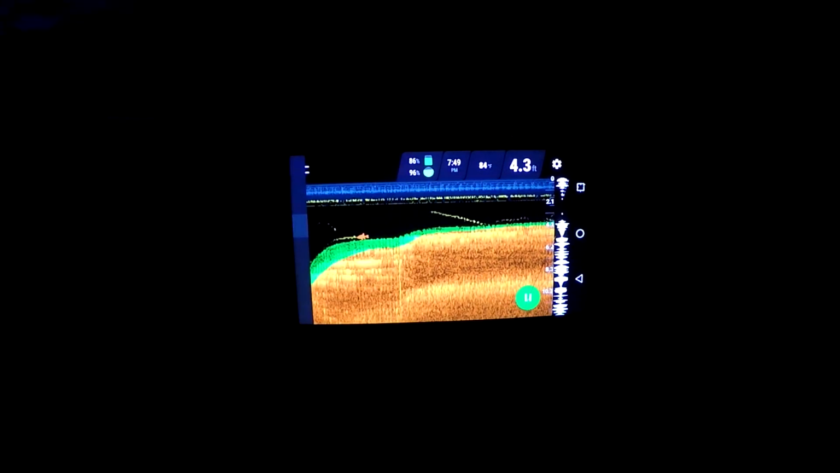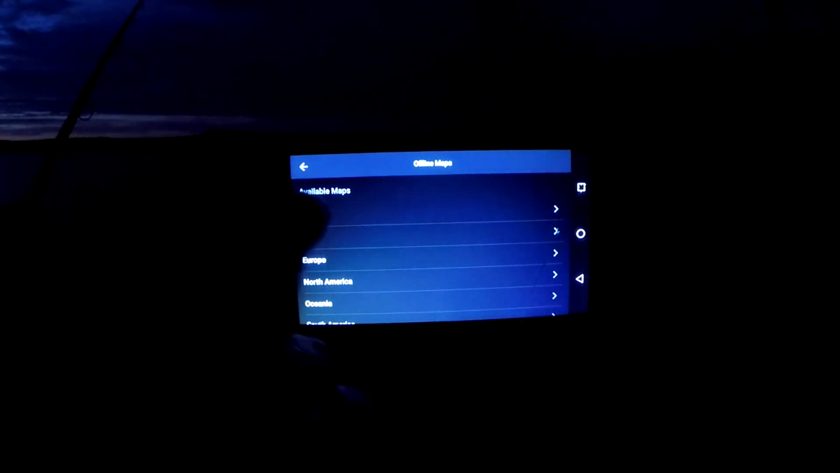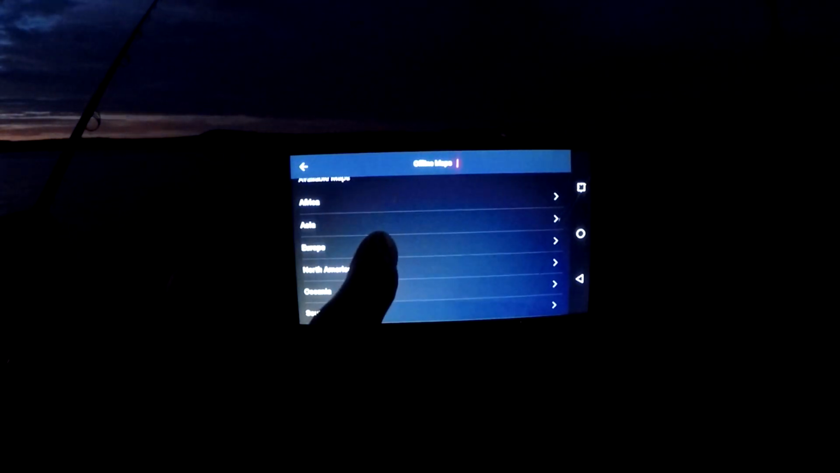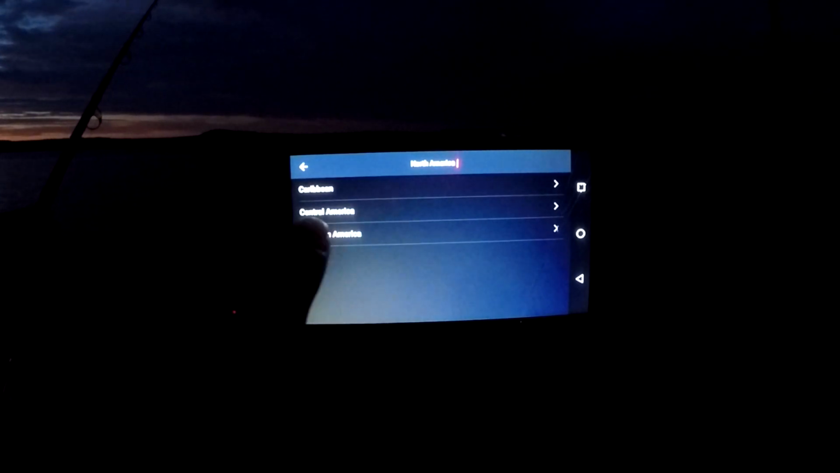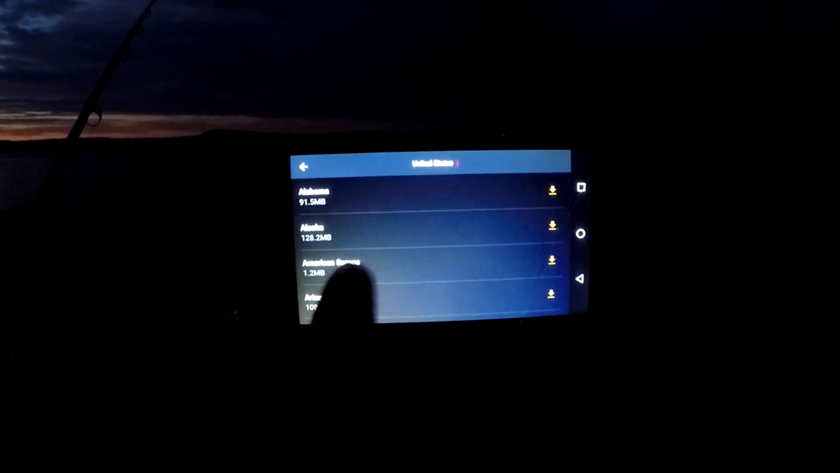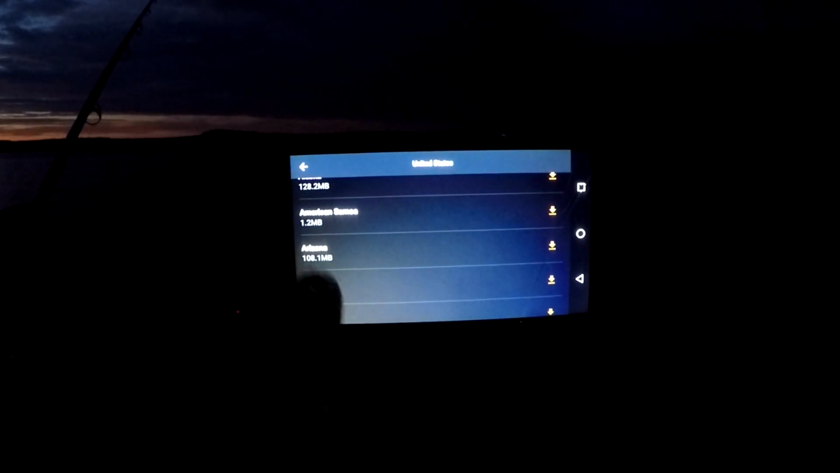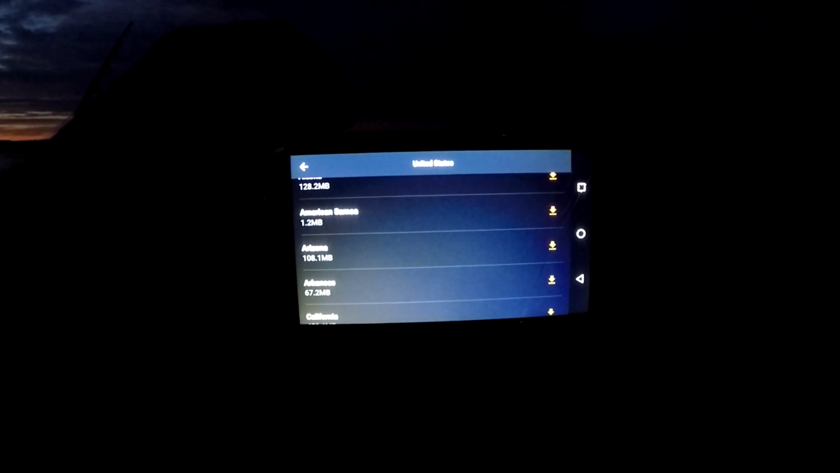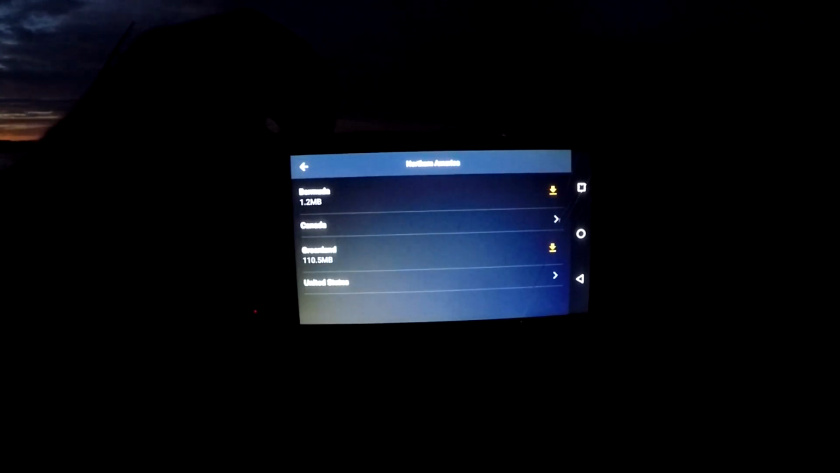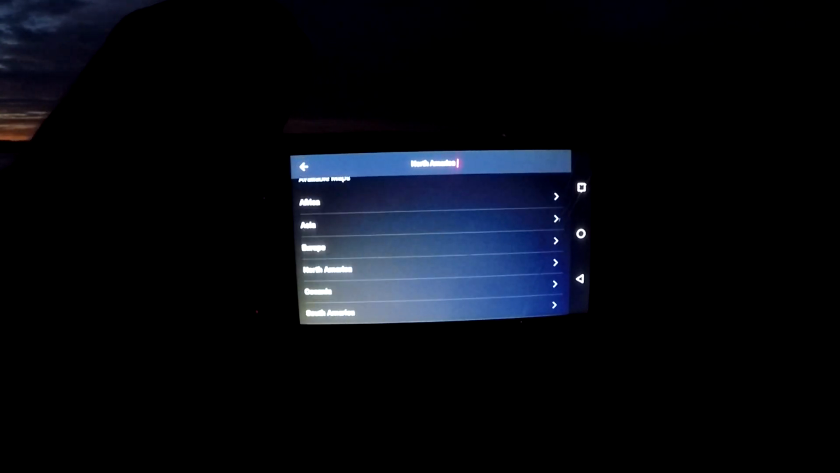What I really like are these offline maps. These are awesome. You have basically every map in the world. All the continents. You just go to where you are, United States, Arkansas, and you download the map. Then you can do some casts and actually map out an area, like a cove or a little section of the lake or river that you want to know the depth of. You can save it on your phone. It's pretty cool. I like that. I can't wait to play with that.